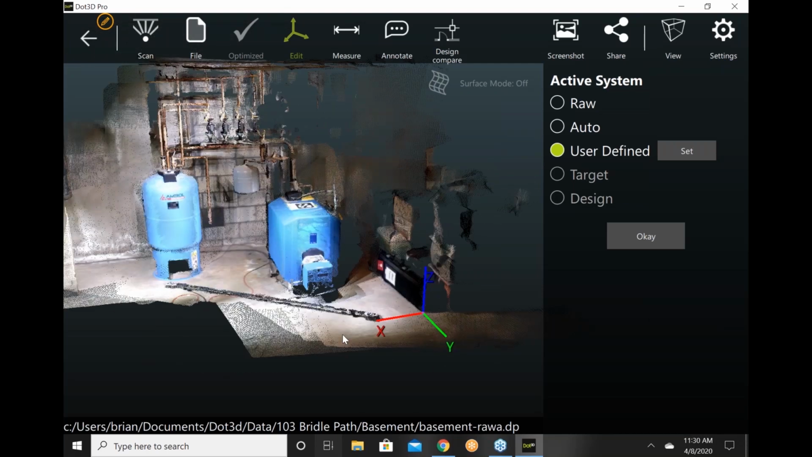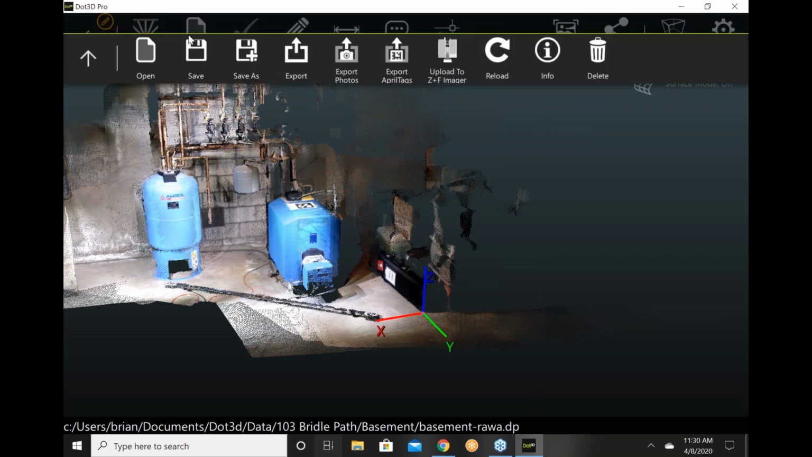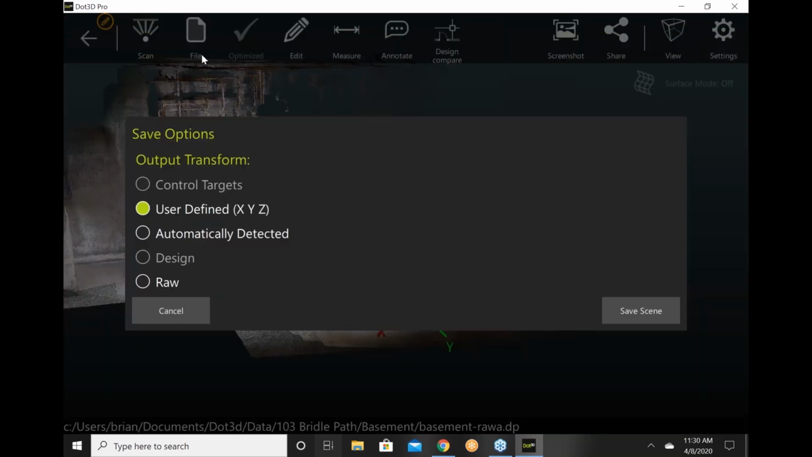We've optimized this file. Good time. In the upper left-hand corner, you'll see a yellow pencil. And that yellow pencil is telling us that we have unsaved changes in this scene. So I'm going to save those. File, save, and we're going to save it as in the user coordinate system.